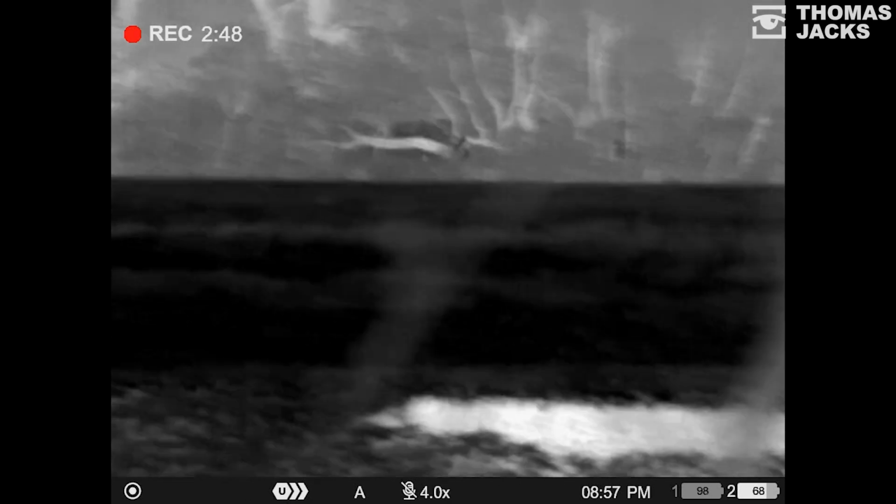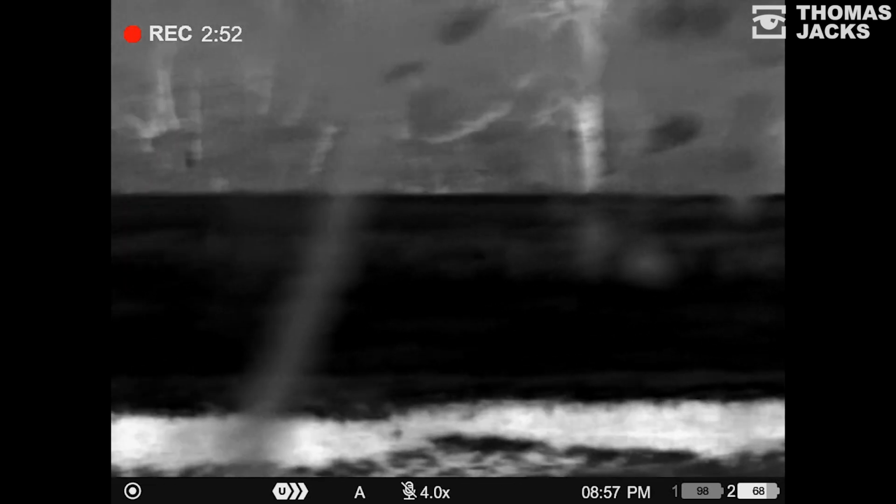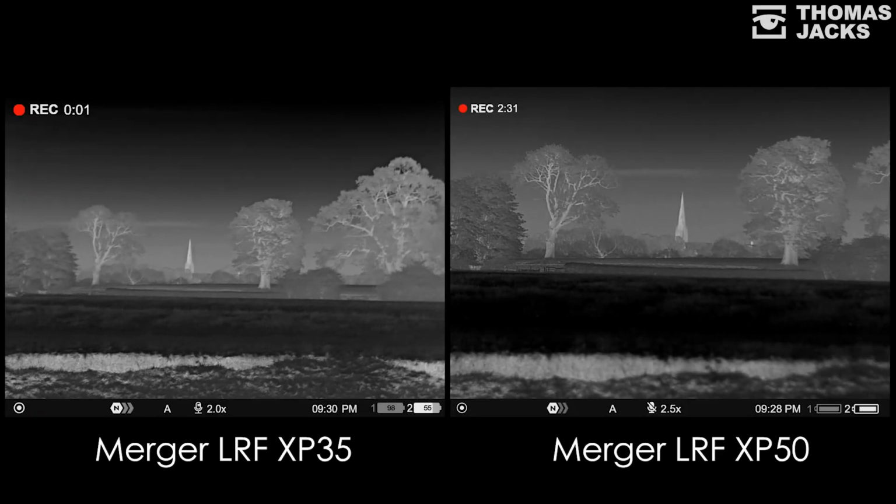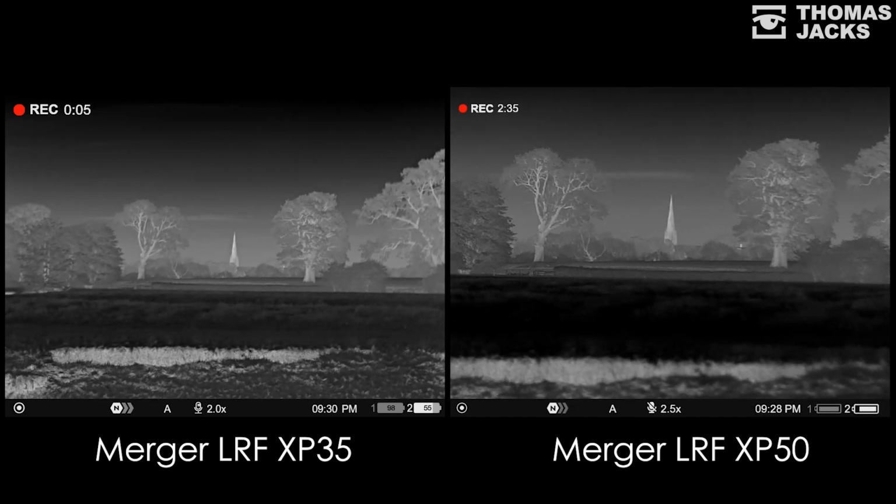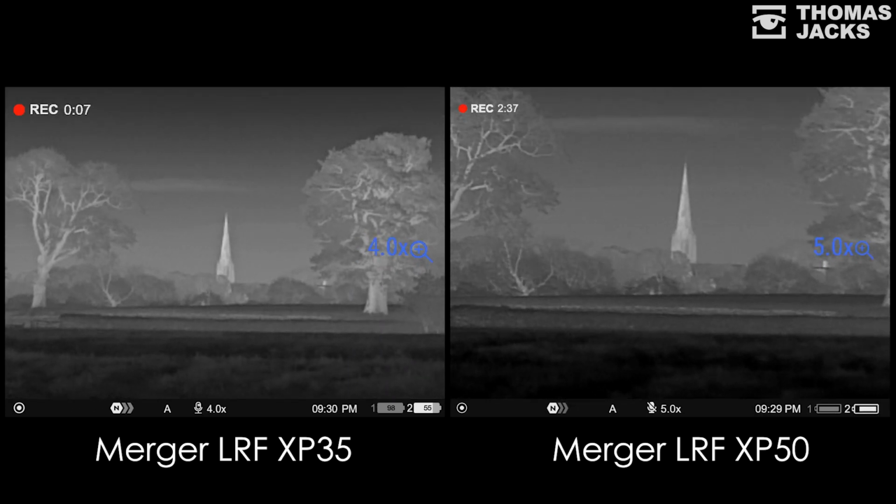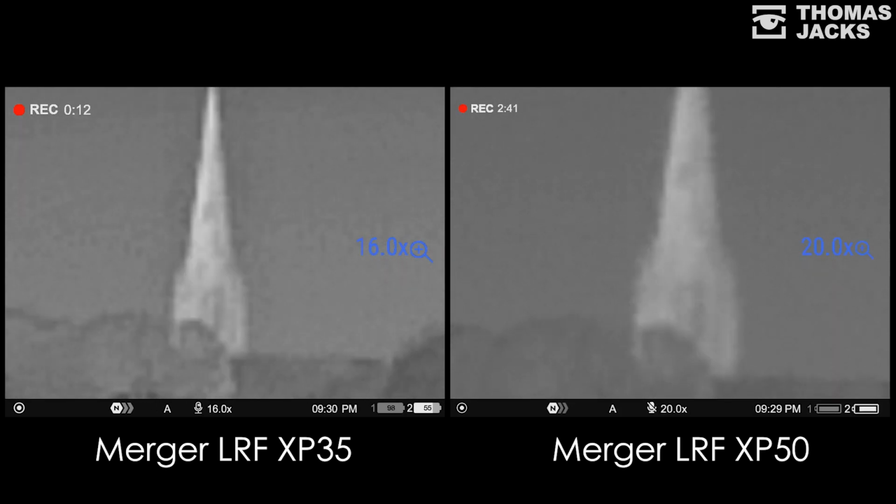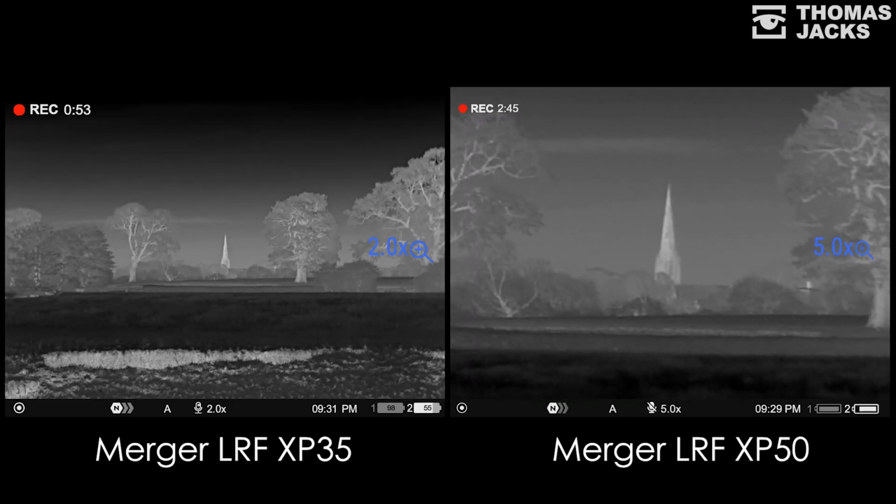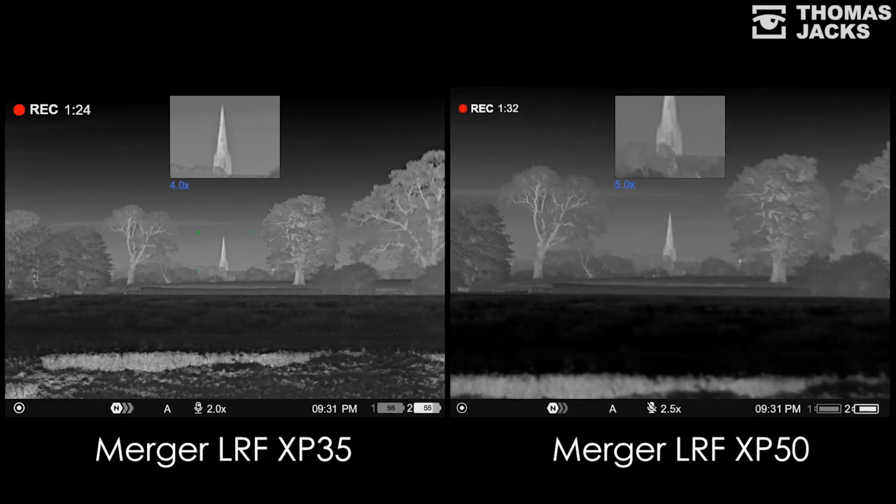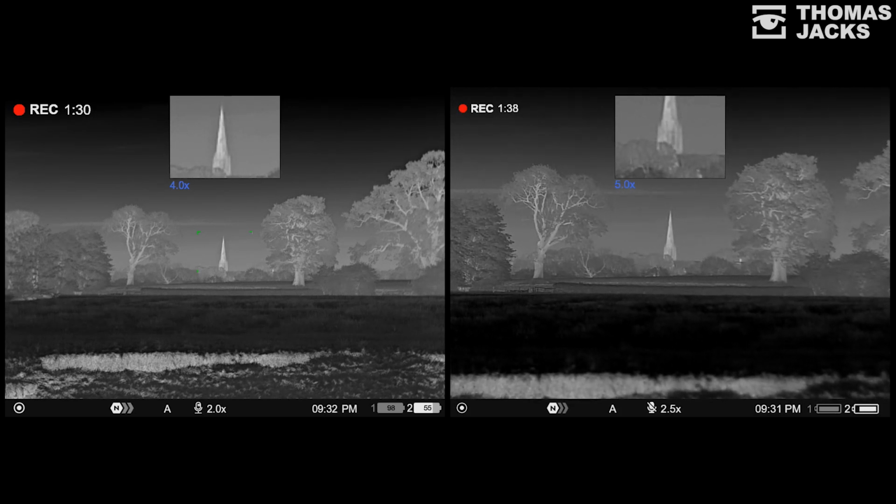So far we've seen everything through the new Merger XP35s. So how are they different from the XP50? The first thing to note is the field of view on the XP35 is 30% wider, whereas the XP50 has a 2.5 times base magnification that's 20% bigger. Of course, they both digitally zoom to get you closer to the action, up to 16 times for the XP35 or up to 20 times for the XP50. So those nightjars were never further than 150 meters away.